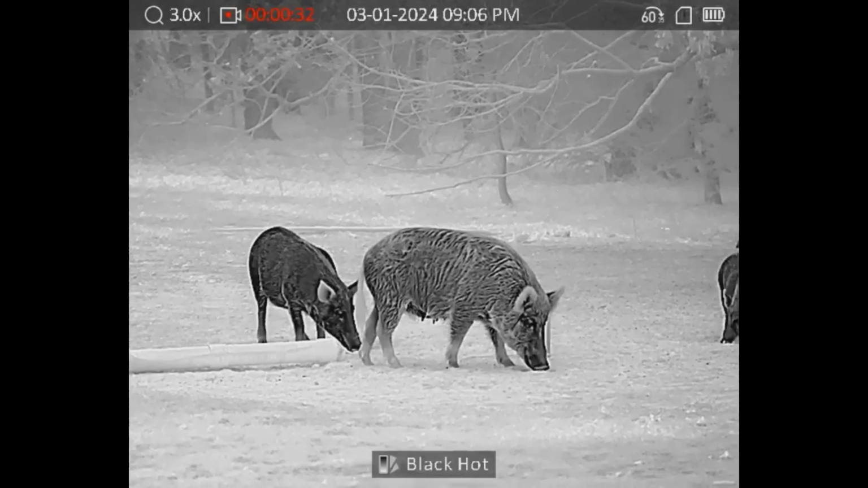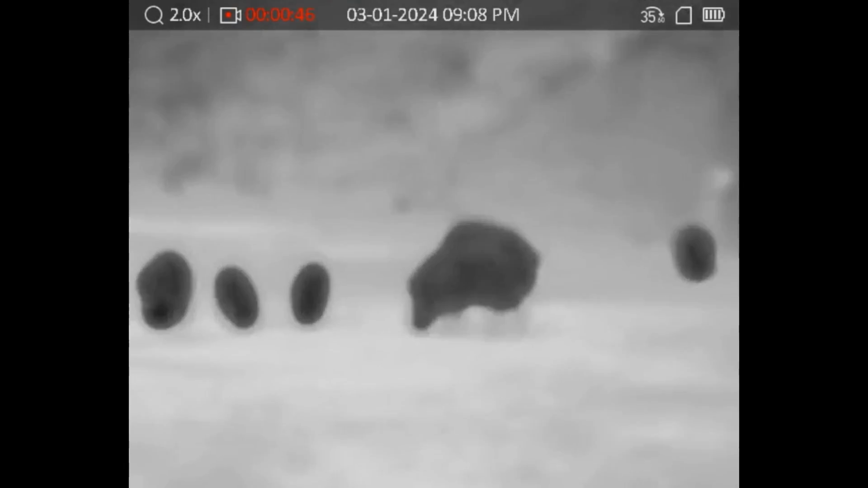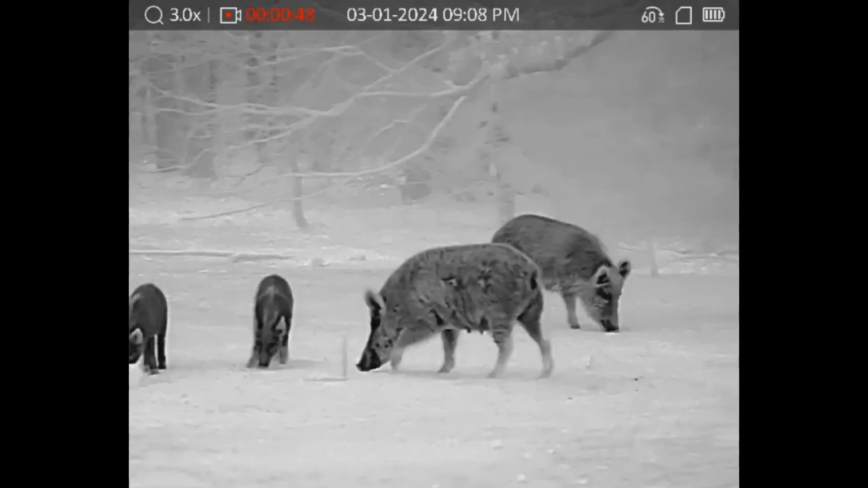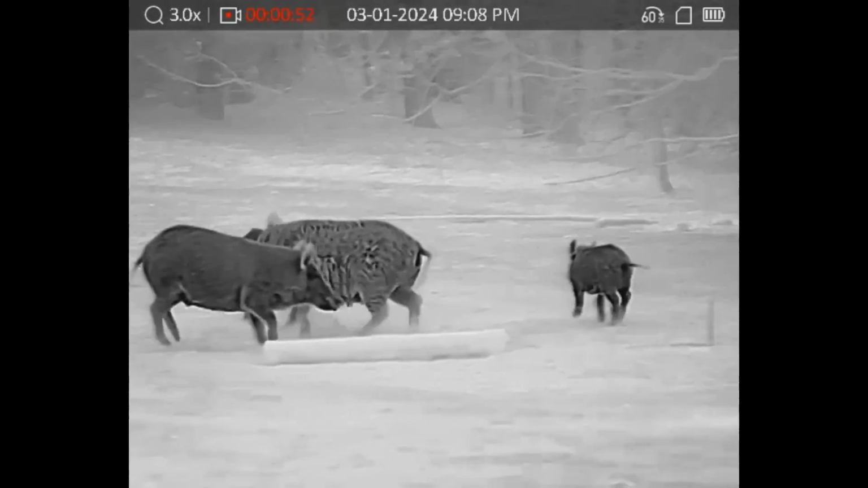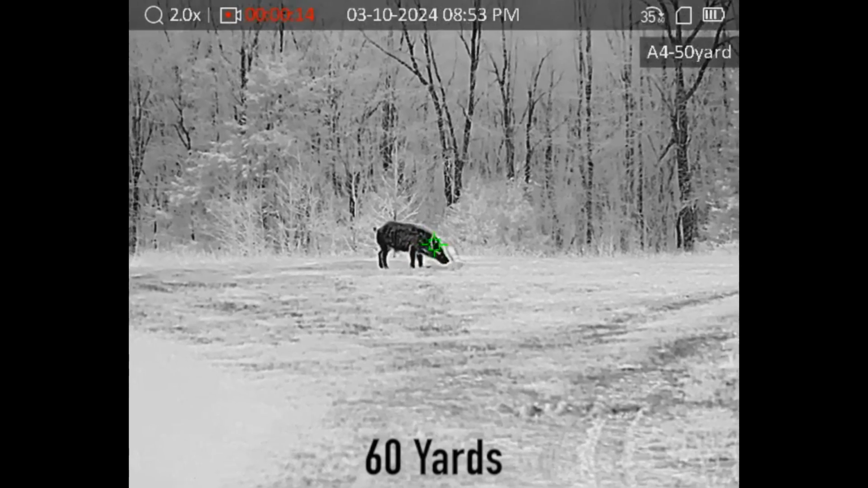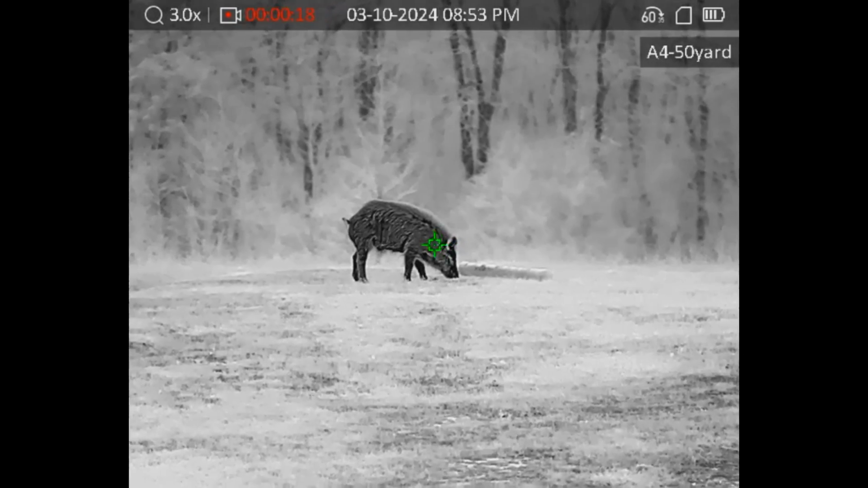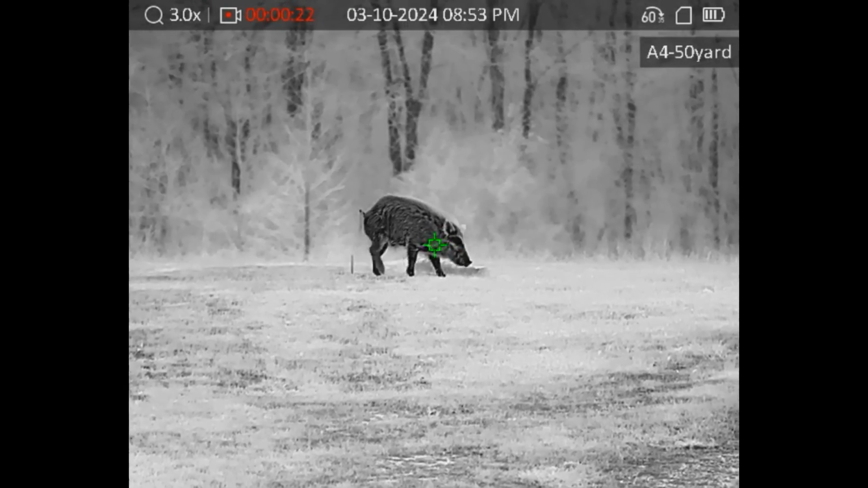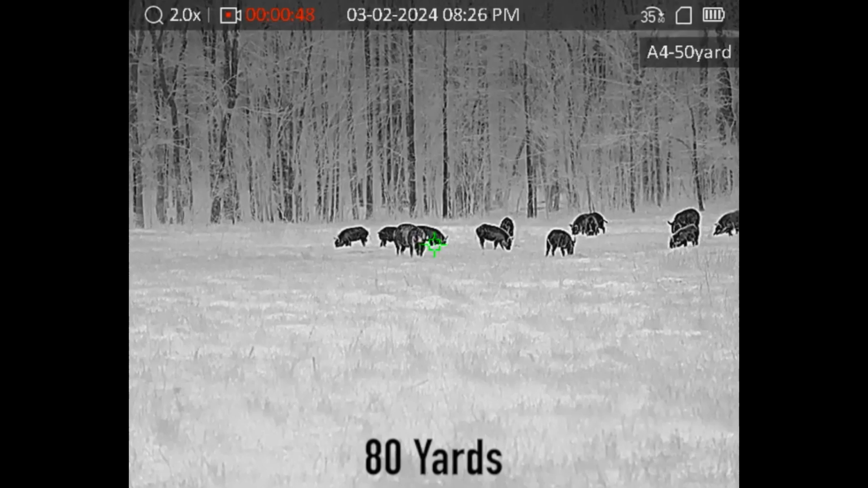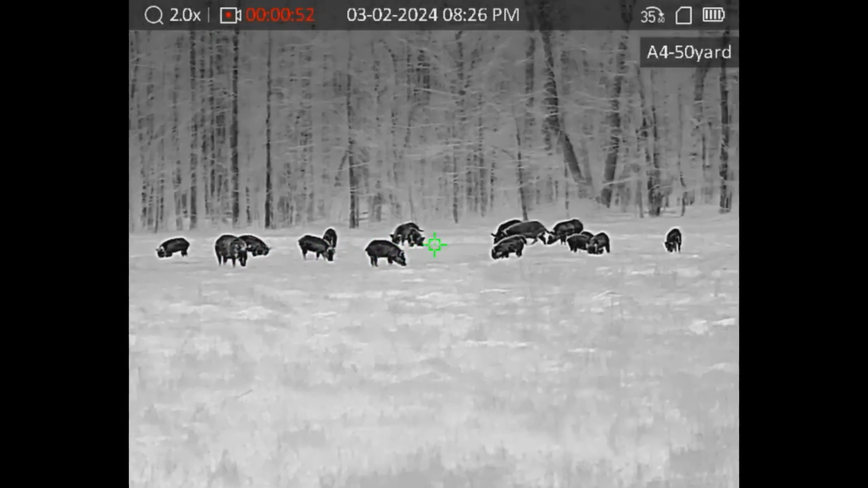So first of all, it is running a 640 by 512 thermal sensor, 12 microns. It's a 50 hertz refresh rate, and it is sub 20 millikelvin. So if you're watching this and you go, that was a whole lot of numbers and specs, what's that mean? It means very good image quality. It's a very good, high quality sensor, and you're going to get some of the best image quality you can get out of this type of unit with that sensor in there.